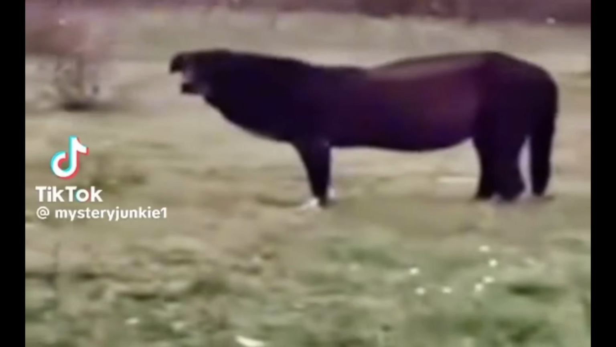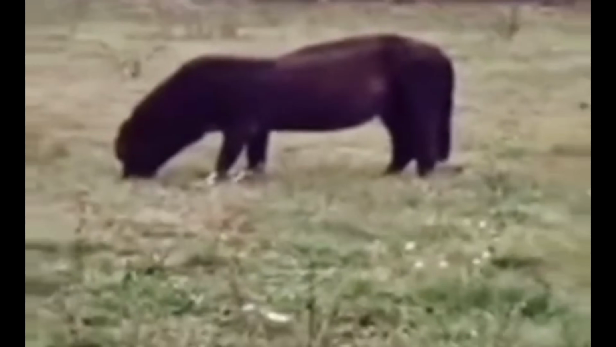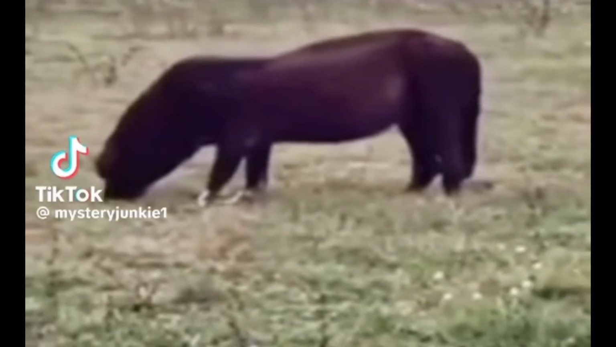The caption reads, "Caught a skinwalker mid-transformation from a dog to a horse." As you can see, it has the body of a horse, but the head of a dog. It really does look like a horse in the middle of a transformation into a dog.